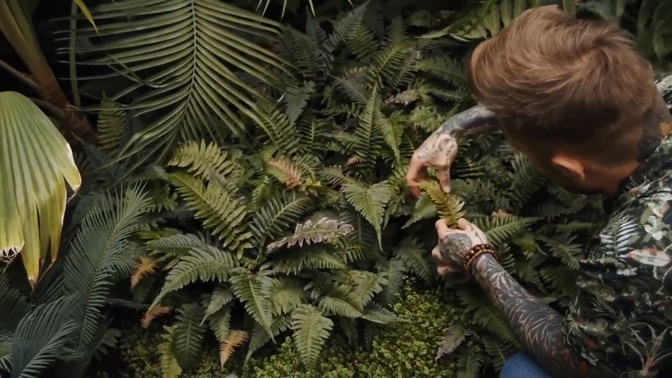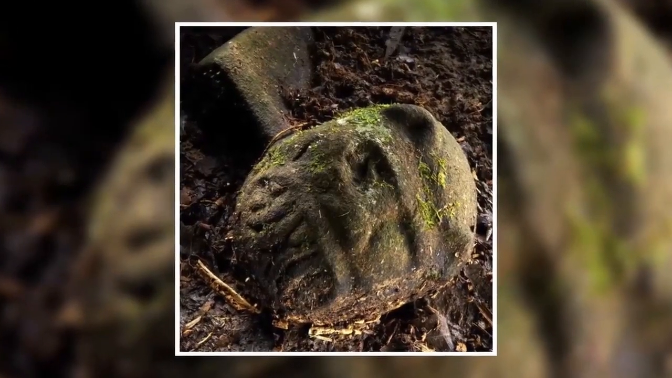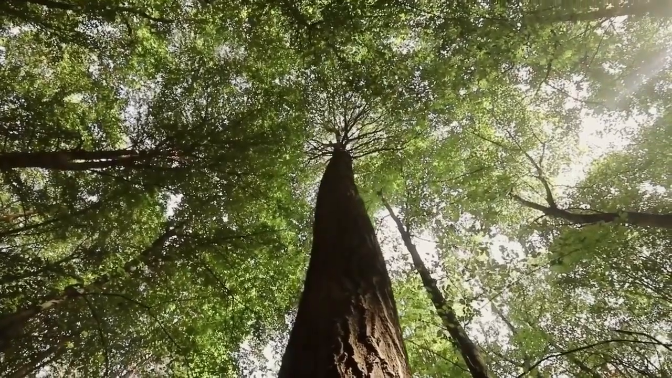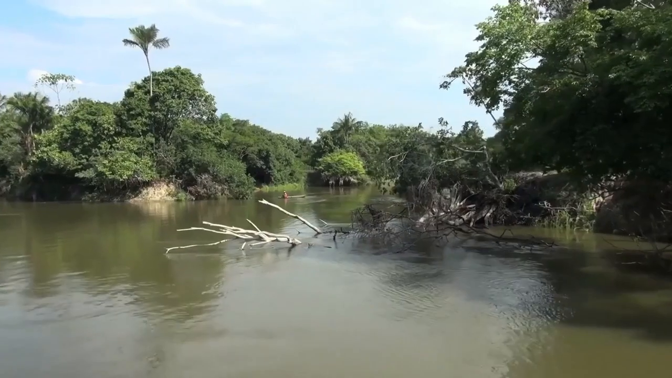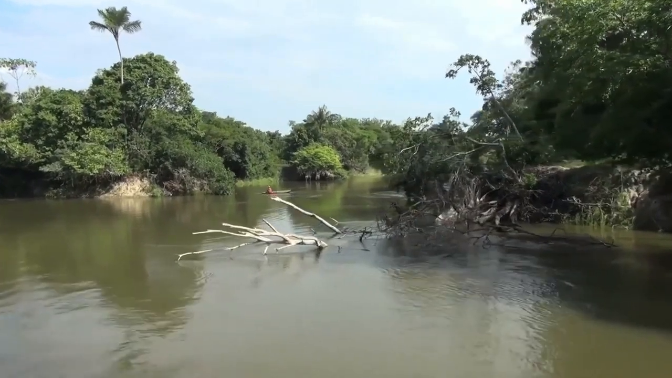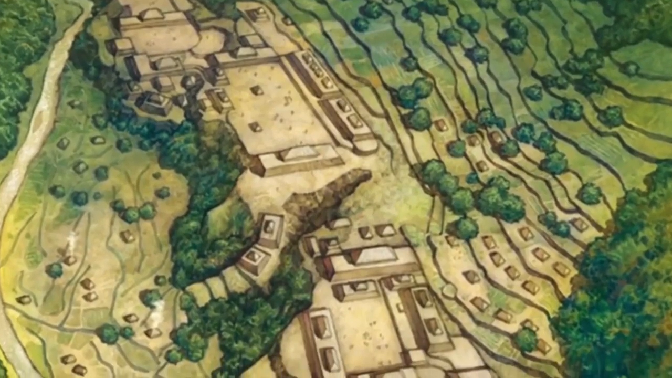As a result of their research, they discovered structures and artifacts that had been sucked up by the jungle and ended up with a documentary revealing secrets of an ancient indigenous culture that may be over 1,000 years old. But is it really the Lost City? Or is the Lost City still lost somewhere?